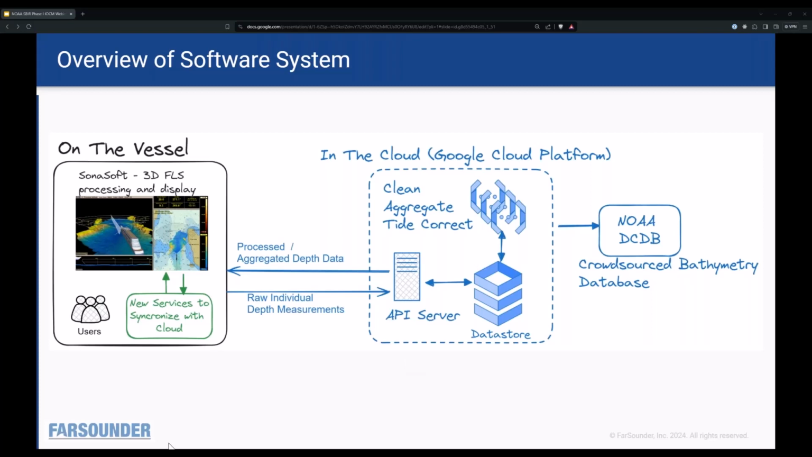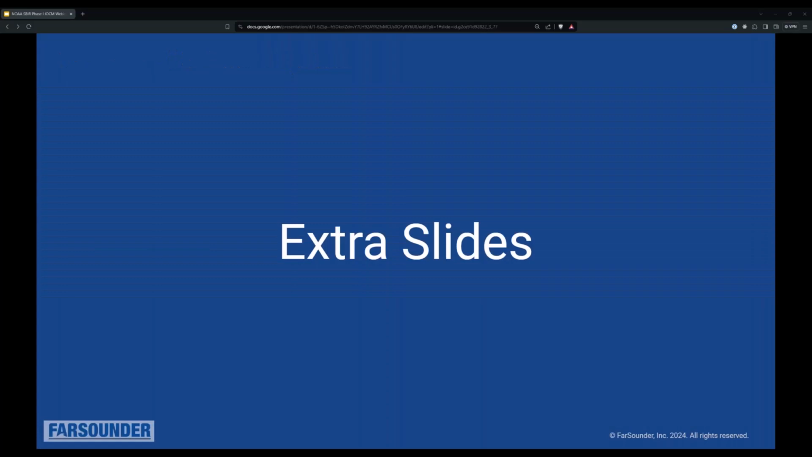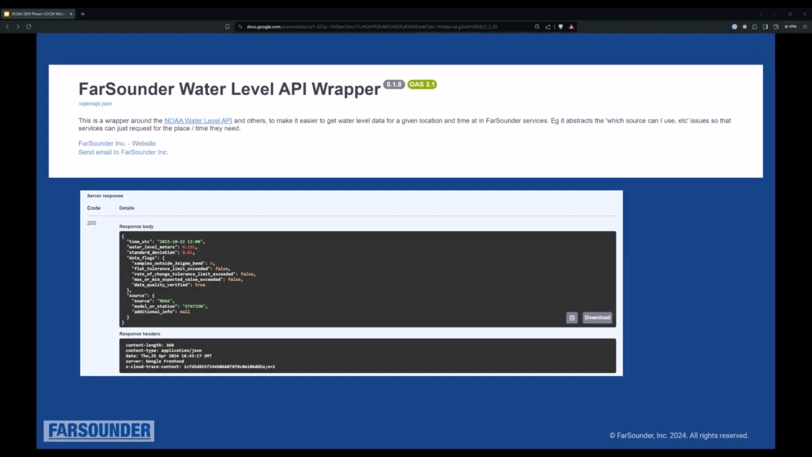I'll actually show a little picture of the tide API. So this is just to show how it works. We can send requests and get back the information. It basically just wraps a bunch of APIs so that we can decouple it from the decision of which API to call.